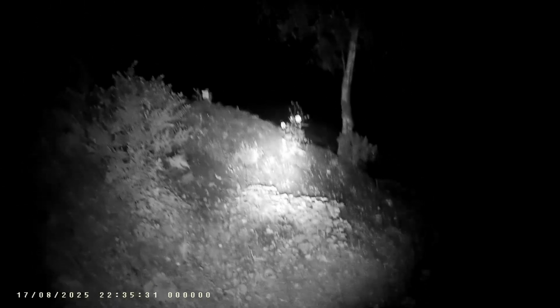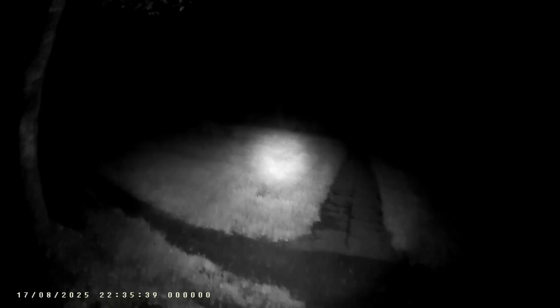I just don't remember this mound of soil here that has flowers in it. You won't see it on camera, but it seems like the grass is white with frost, but it's actually just a heavy mist.